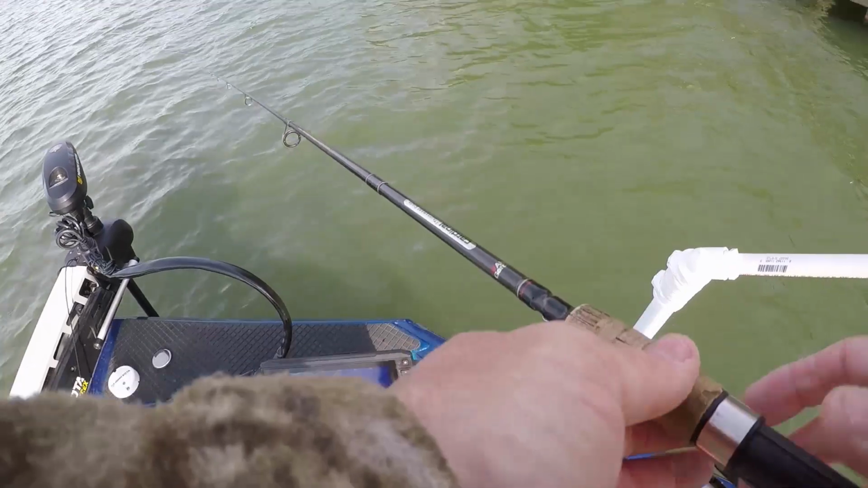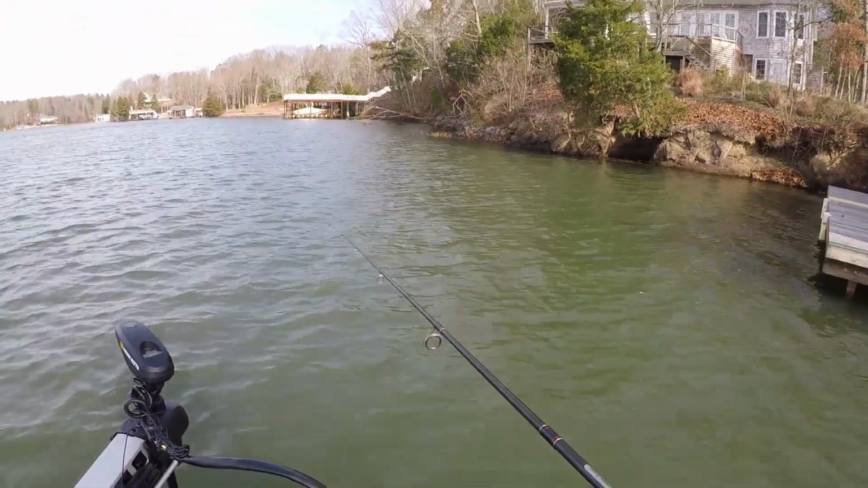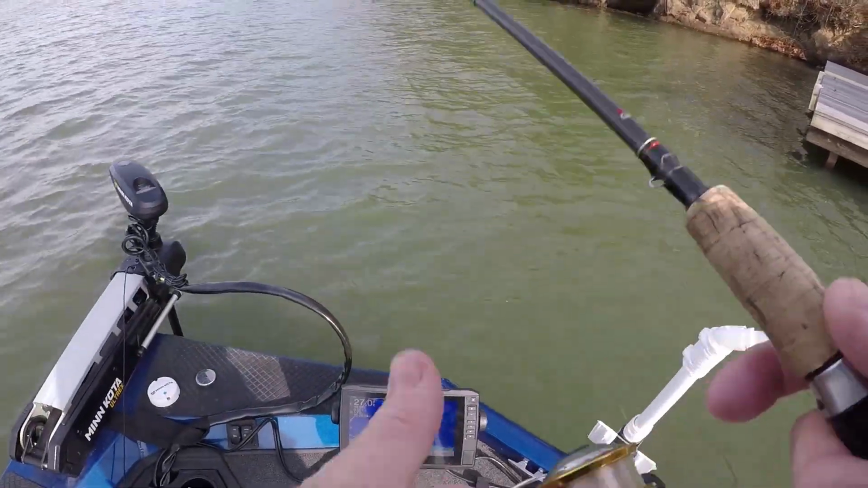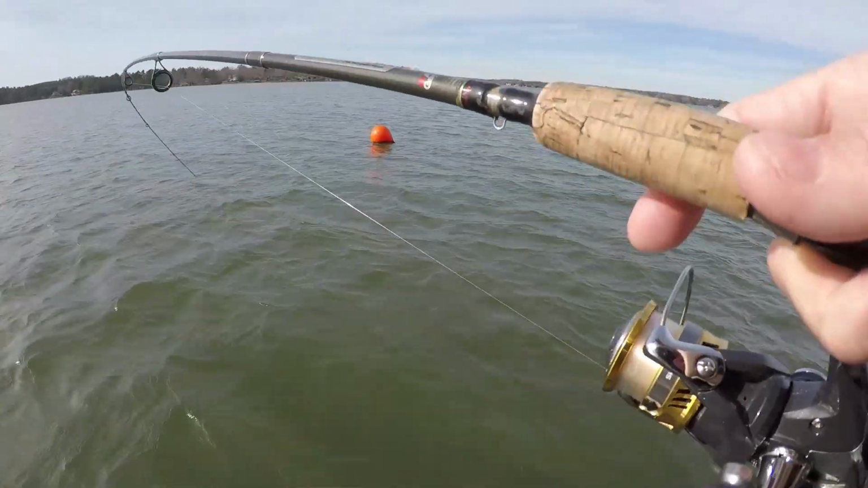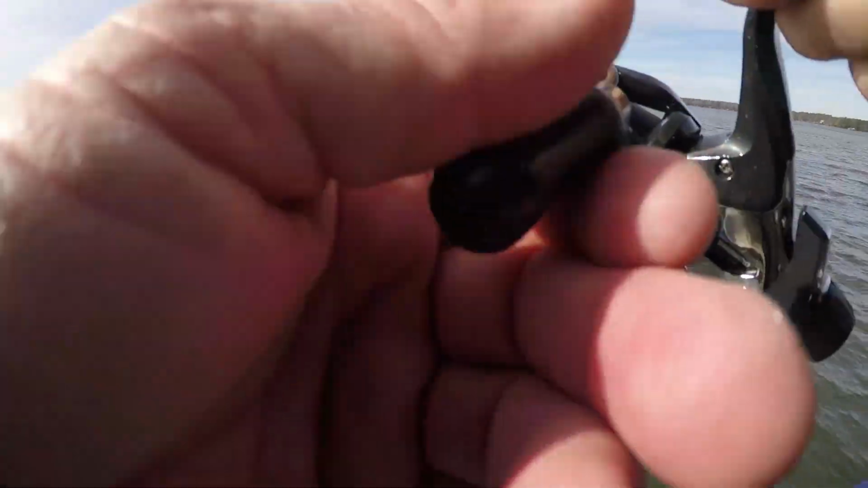I don't know where it's at. I cast it out in front of the boat. I didn't see the fish when I cast it. That's what I'm telling y'all. These fish are roaming, so I'm just casting and reeling. That's the thing, is finding fish and finding something interesting, biting, right?